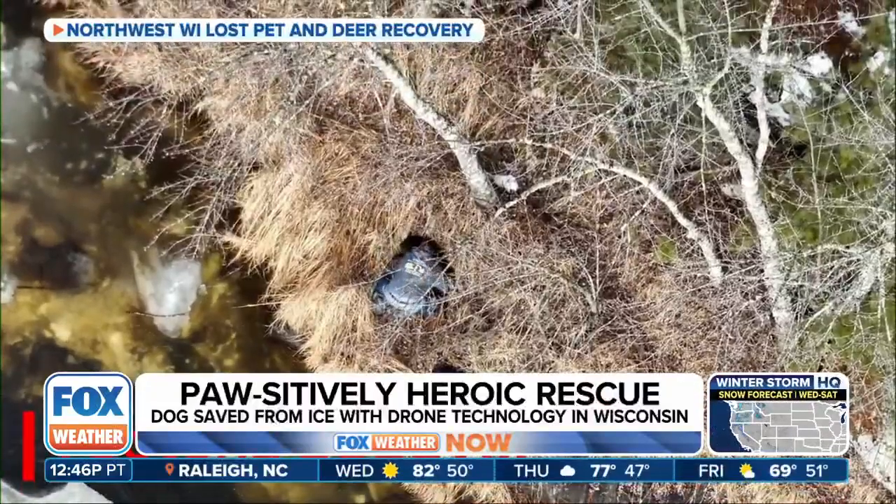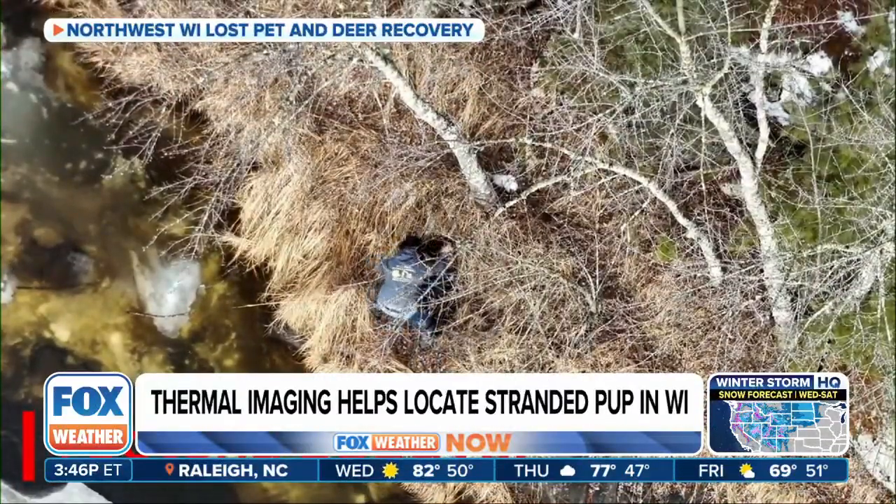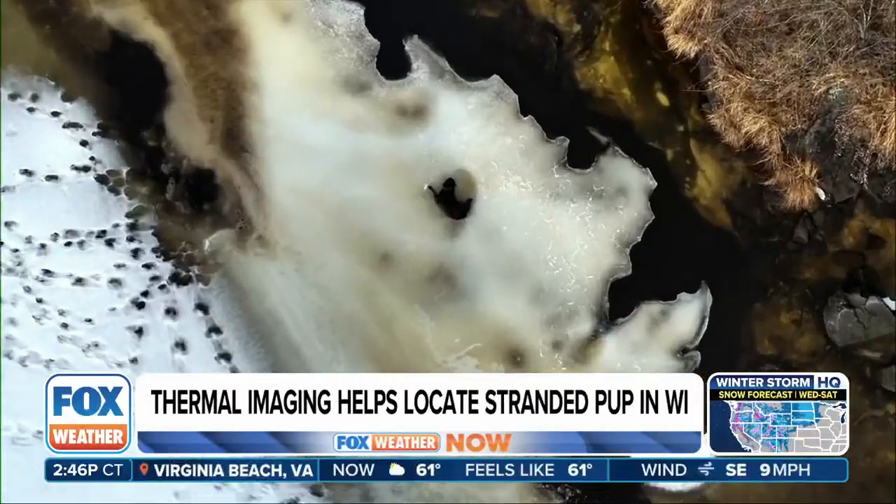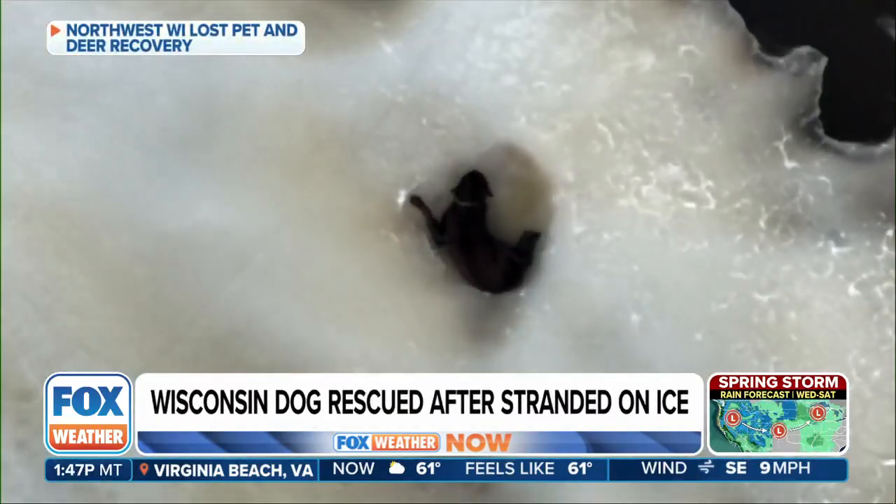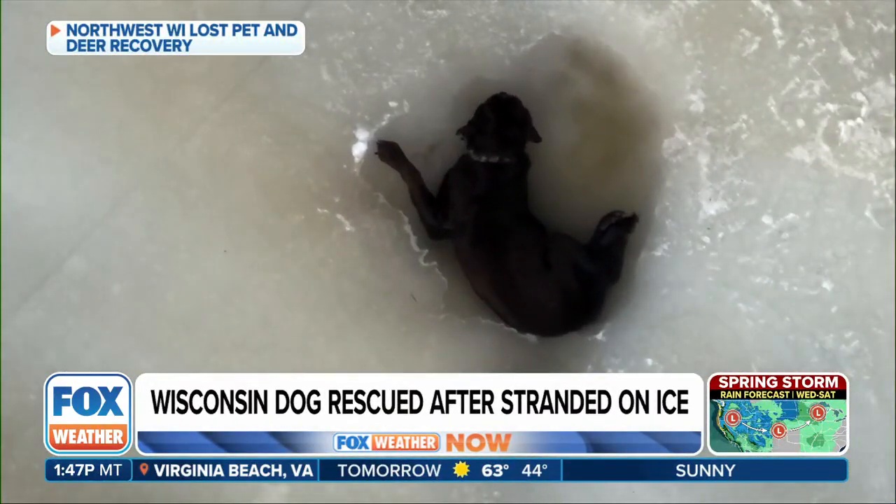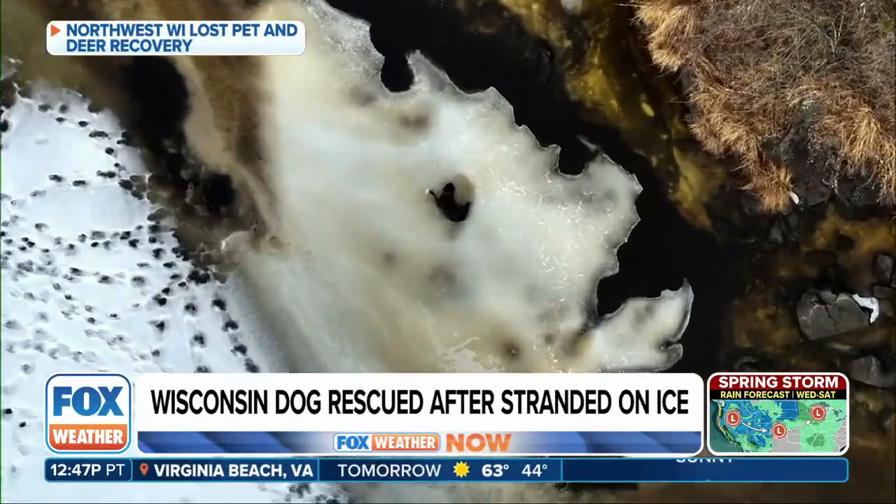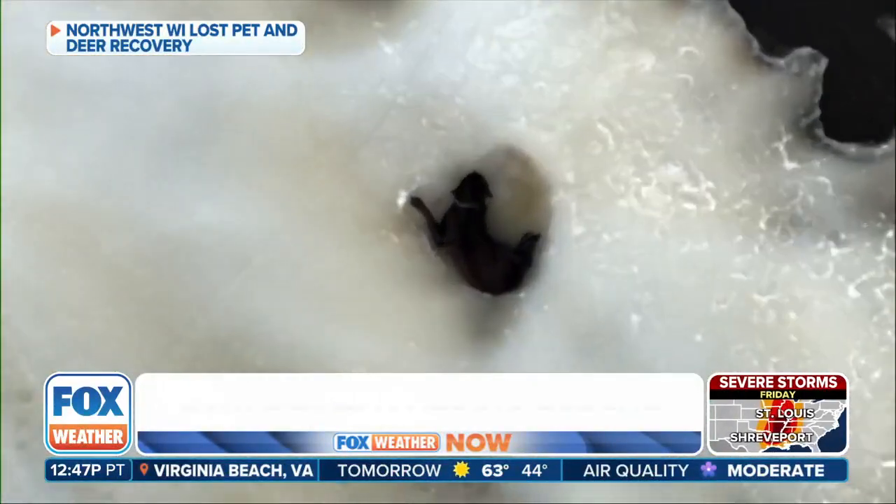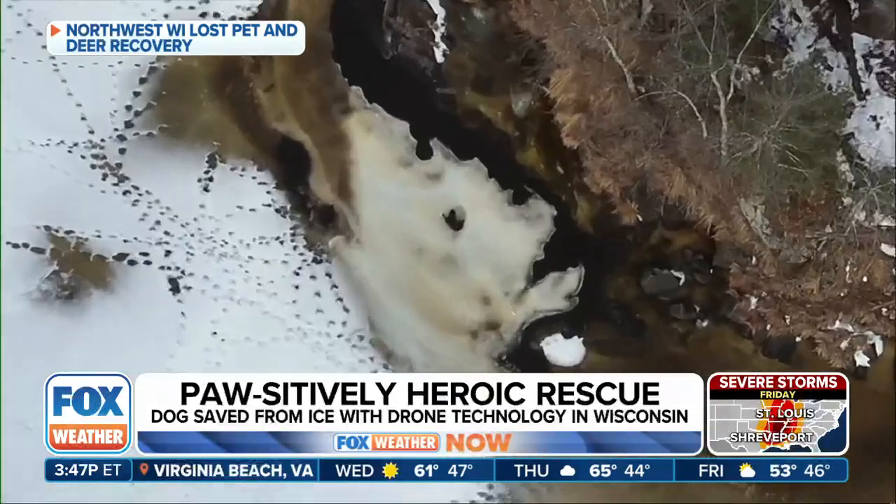And sure enough, when we spotted him, Cory, the owner, started yelling, and he just took off in his pickup. And I had to stop him to text him coordinates so that he knew exactly where to walk to find Duke. And then when he was trying to figure out a way onto the ice, I grabbed my cell phone, and being an ex-firefighter, I had 911 all dialed up in case things didn't go well.